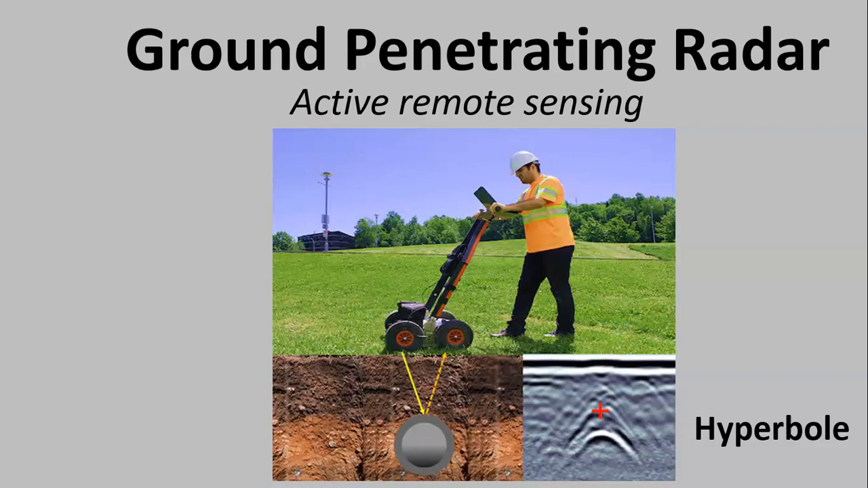When you're on top of the pipe is where that red plus is. So you're at the top of the mountain, and as you go away, you're going down again. Those hyperbolas are something you want to look for in your scans, because that's where you've hit something underground, and you can know where you're on top of it by going to the top of that hill.